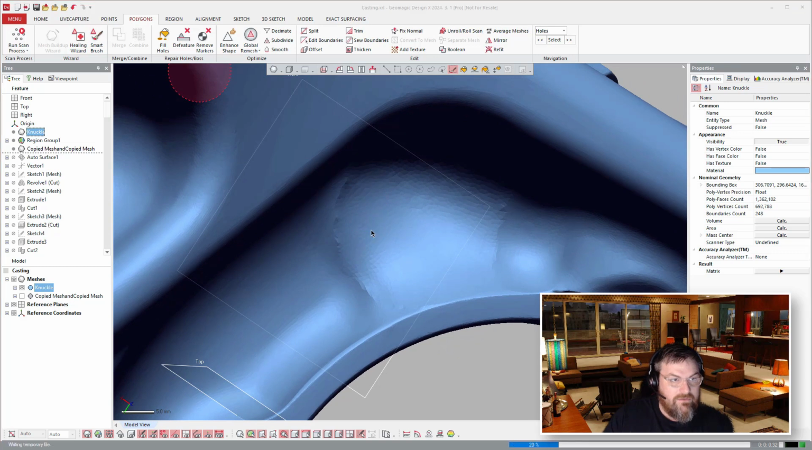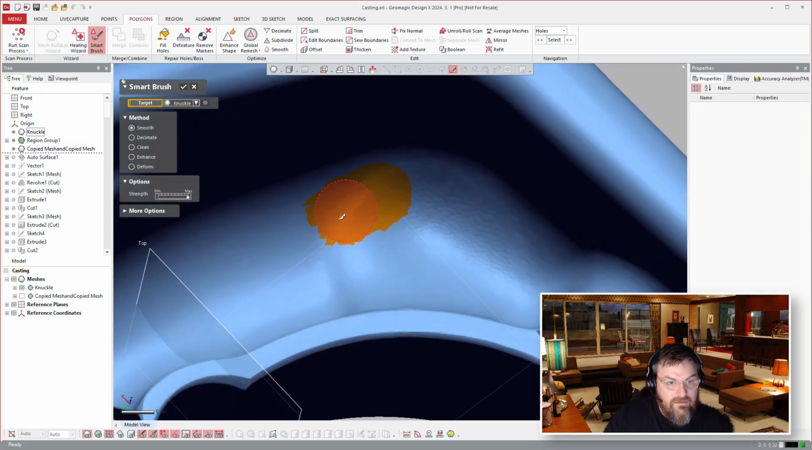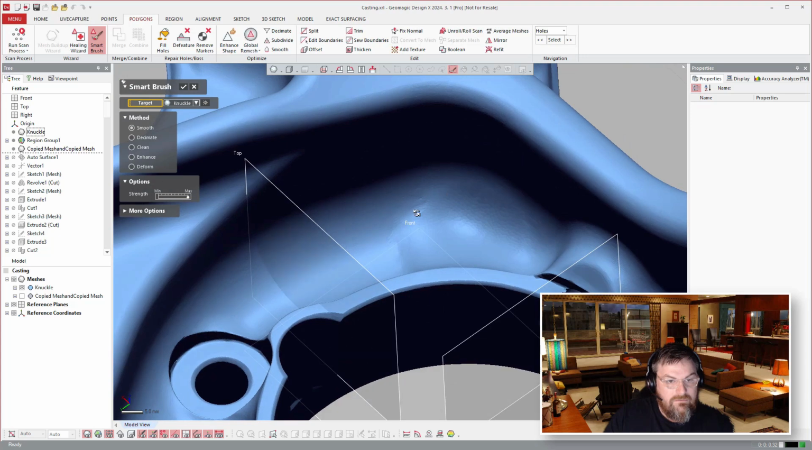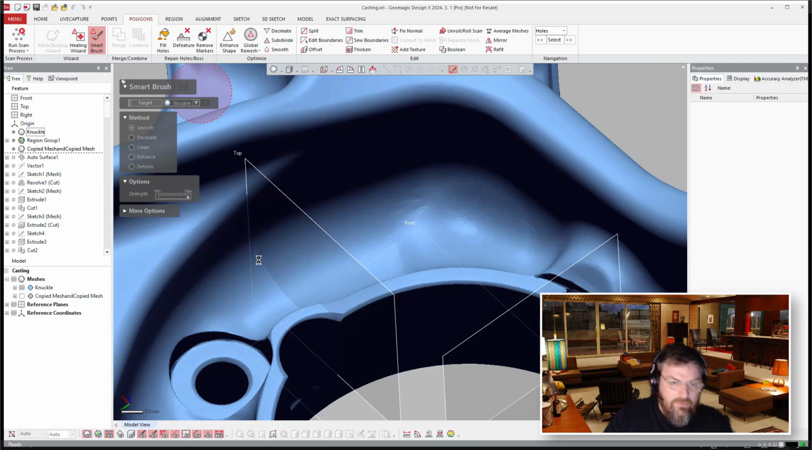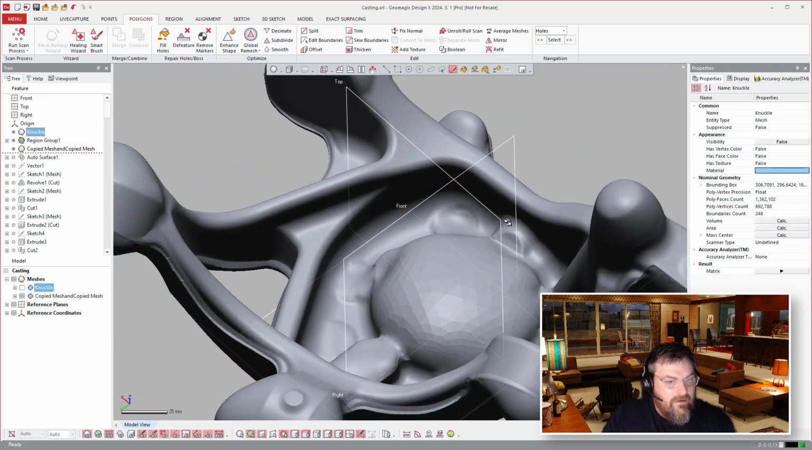And then you also have some tools like the Smart Brush tool, which is really neat too, where I can come in if there's some witness lines or little creases and things like that, I can smooth those out, make modifications to it, hit OK, and then take that. So we went around the mesh and removed all those areas and created this example right over here. So we'll just turn that back on and then hide that one.